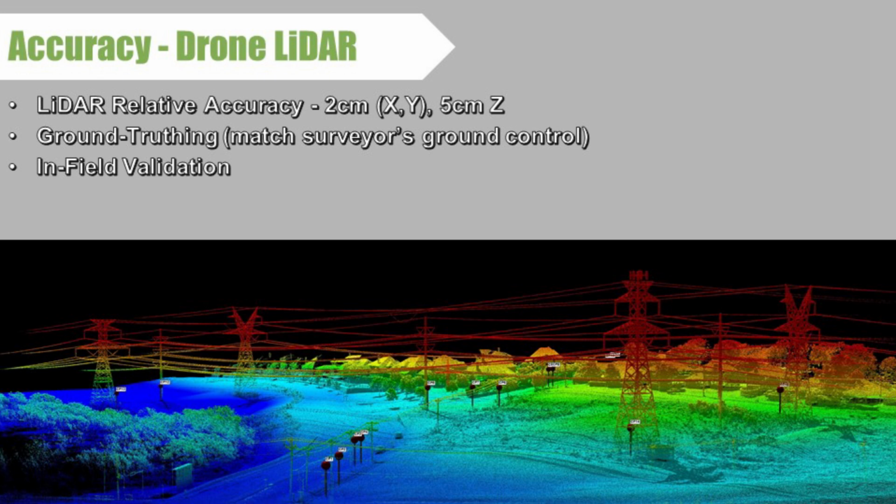We will also talk a little more later about how we can use the data we collect to help surveyors check the accuracy. There are a few specific things that we recommend so that they can quickly validate that the data we are getting to them is accurate.